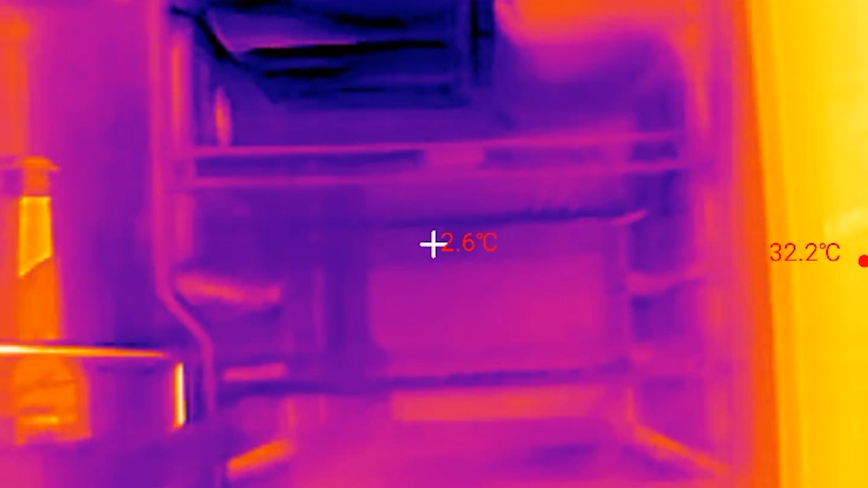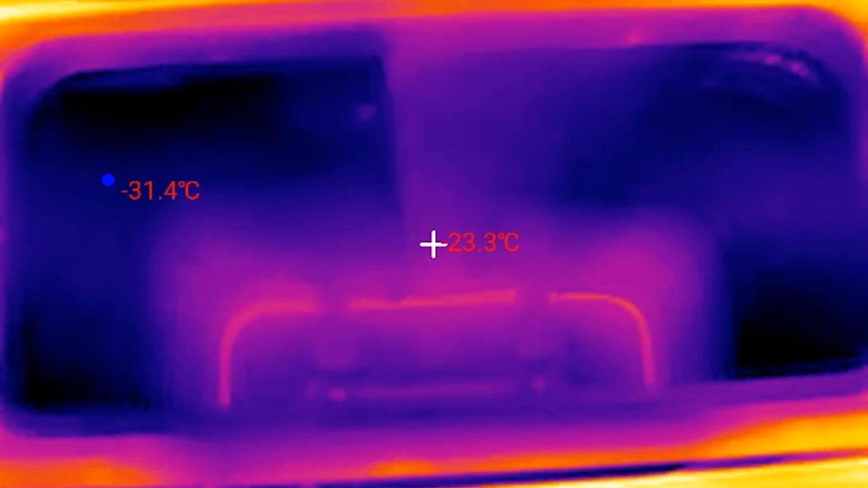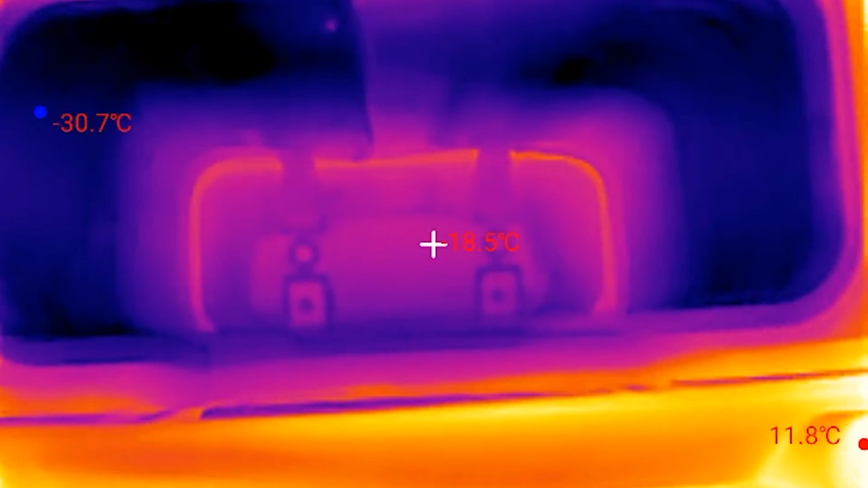However, having now tested and owned both fridges, if I was to choose just one of these fridges to travel with solo, I would probably choose the upright fridge. It gives even cooling and acts as both a fridge and a freezer at the same time, so I don't have to choose between one of the two, even though it comes at the expense of less usable space and slightly higher power draw.